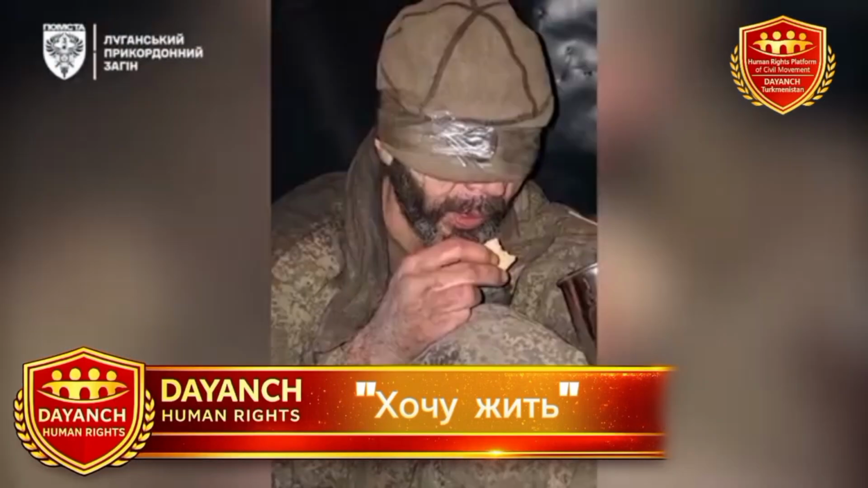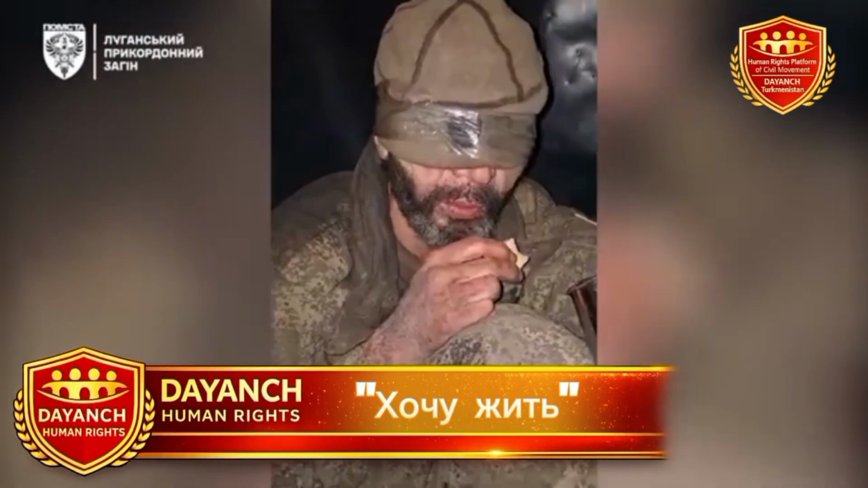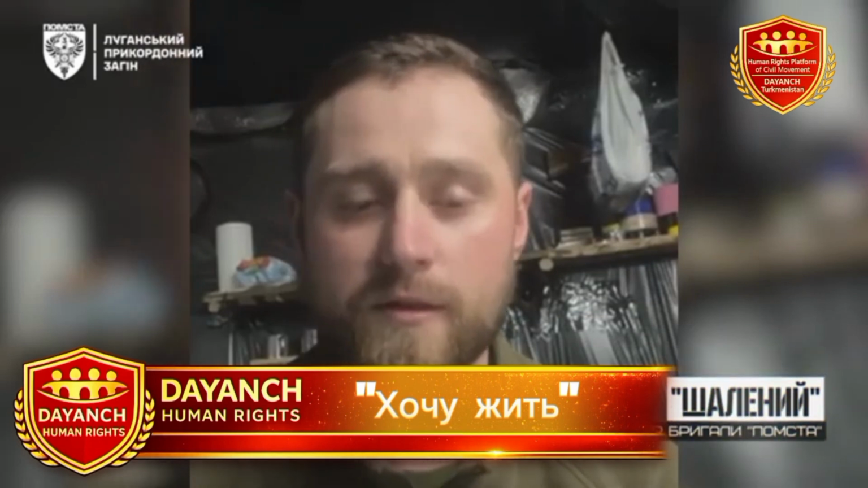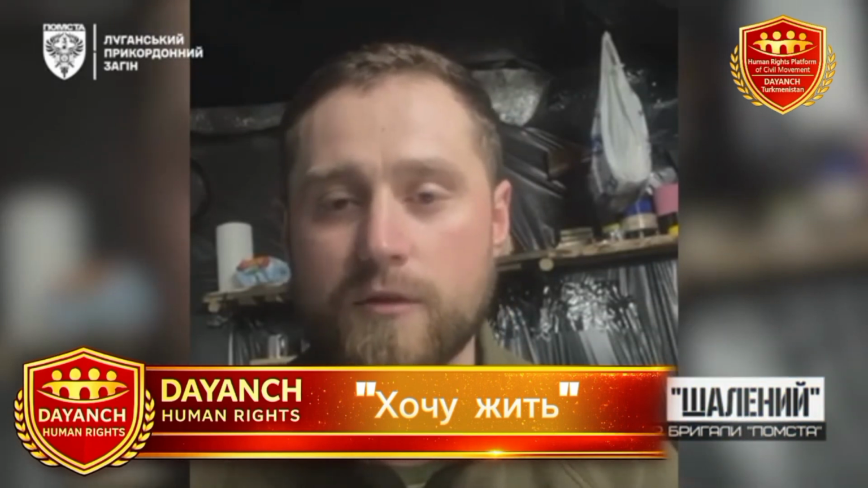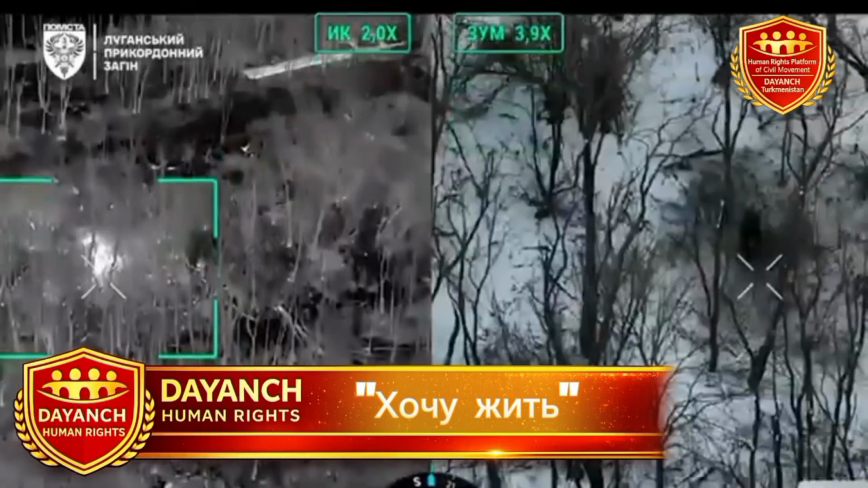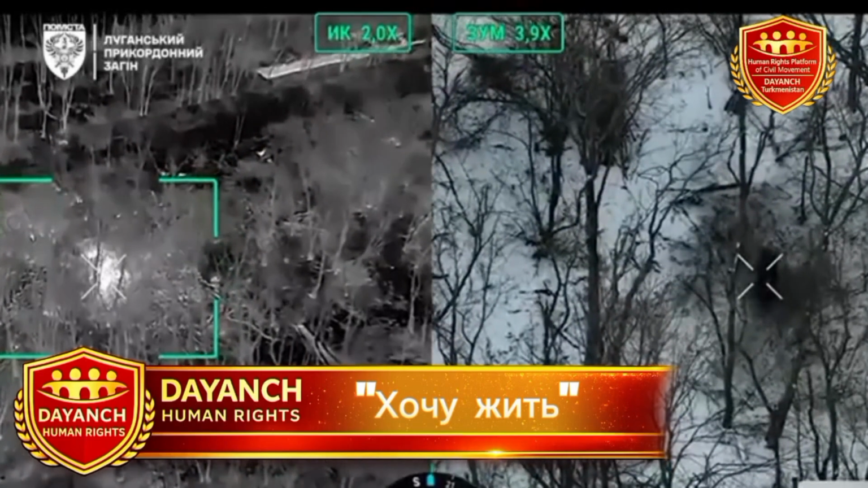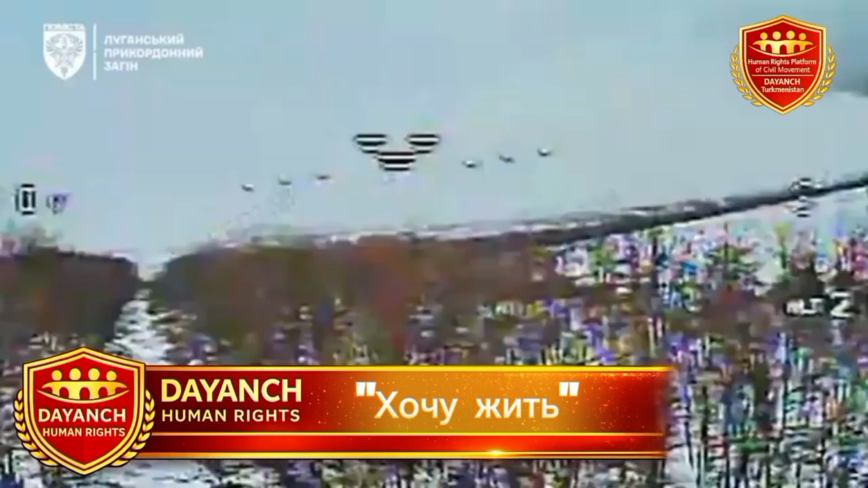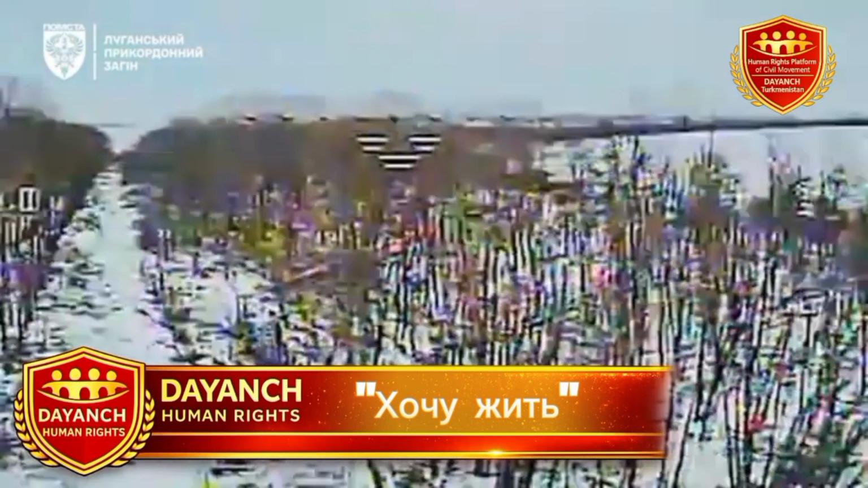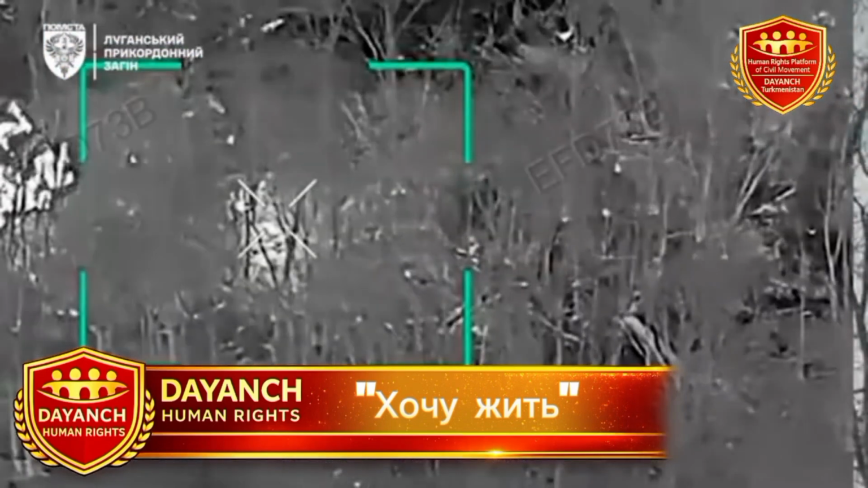The armed forces of Ukraine have recorded another case of a citizen of Turkmenistan surrendering after being recruited to participate in the war against Ukraine on the territory of the Russian Federation. According to Ukrainian servicemen, the individual was detected using a thermal imaging camera, guided by a drone along a safe route, and then signaled his surrender.